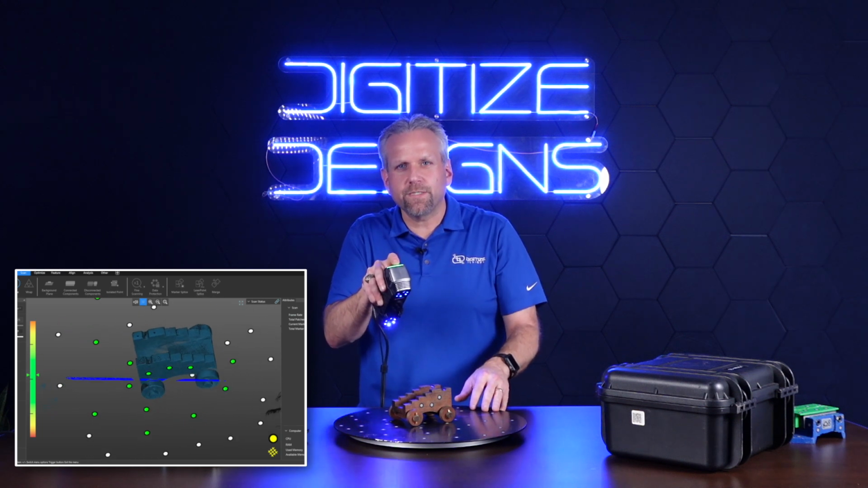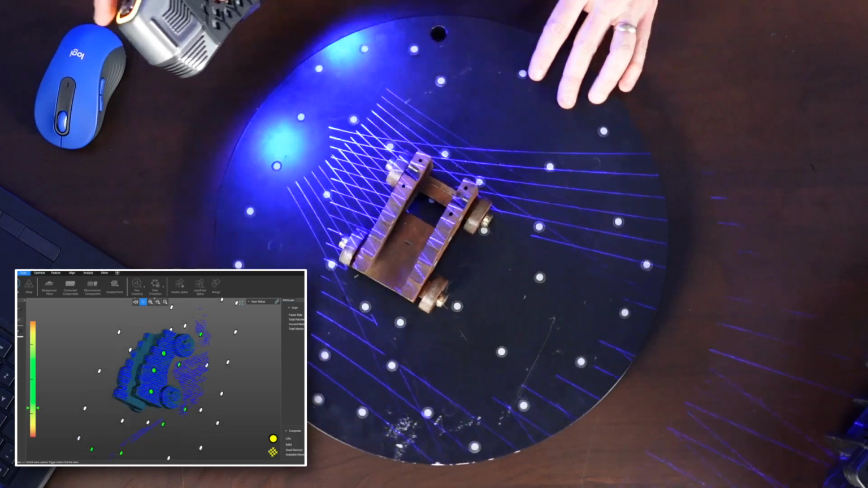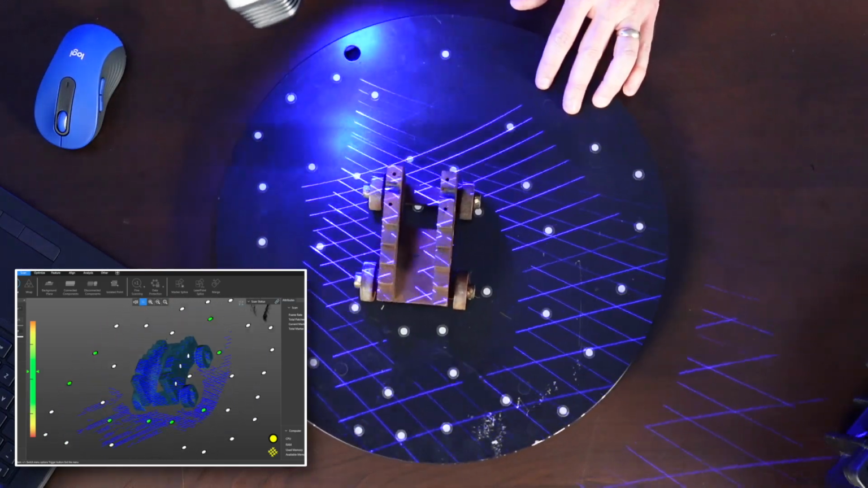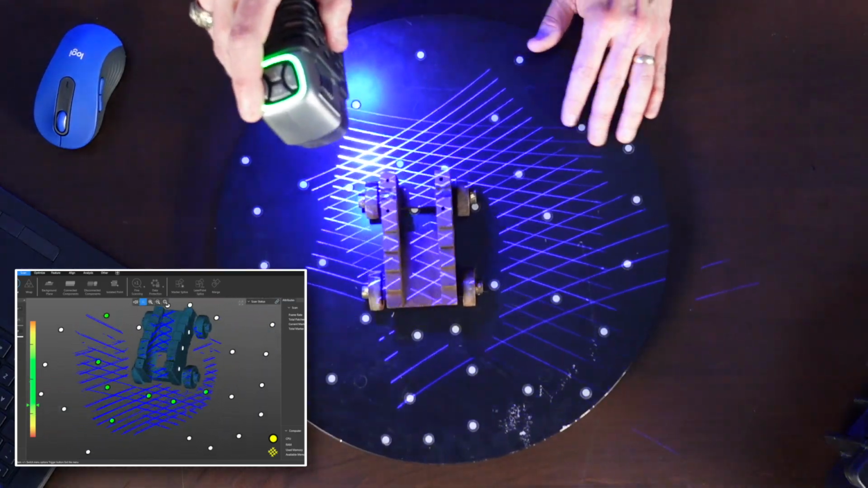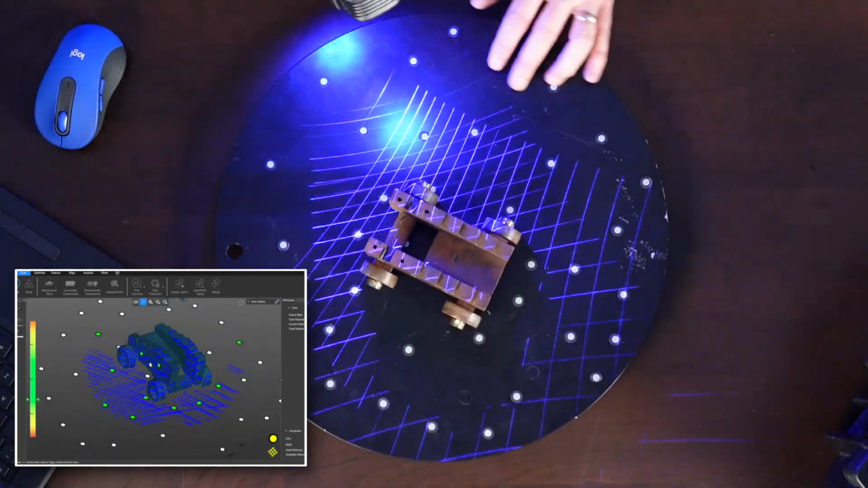You have to be a little judicious with how you use this because it can introduce a little bit more noise into the scan. But in general, it works great, like I said, to get down deep into crevices and holes.